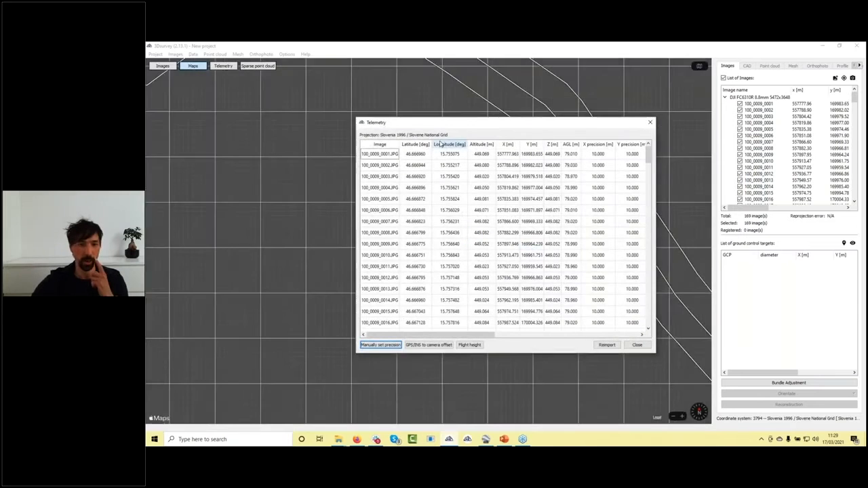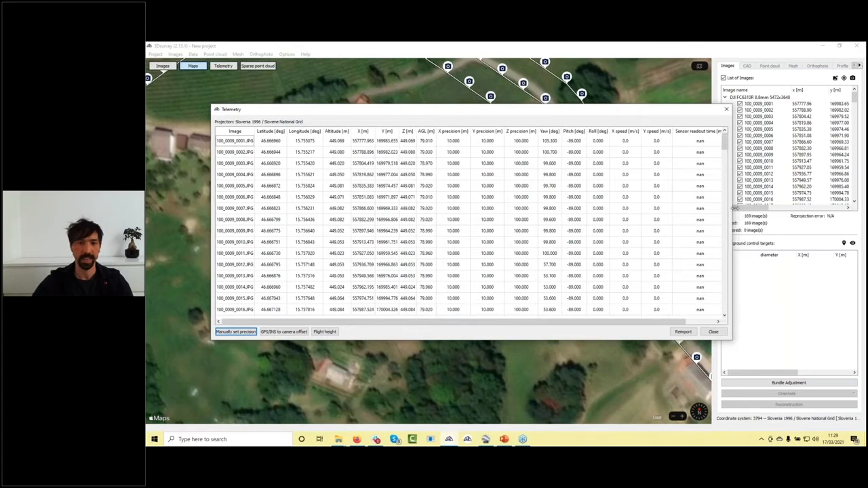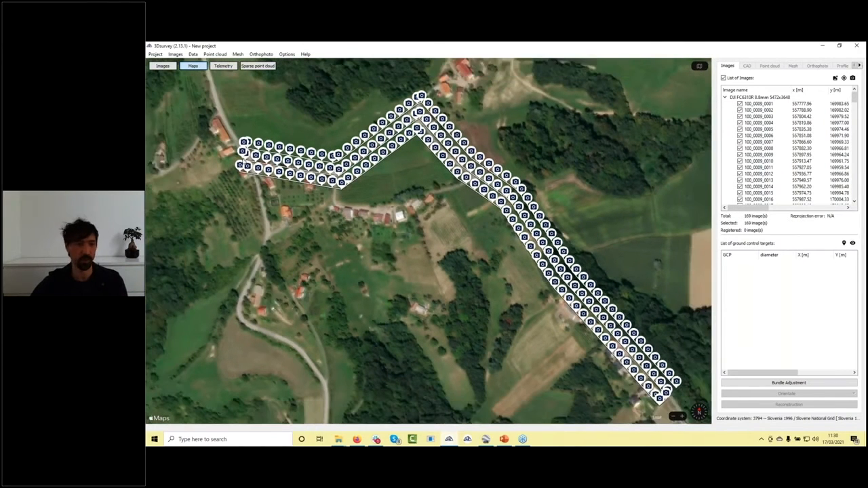When I click on import, I can see my telemetry data here, and here I can see how the drone was flying over the area.